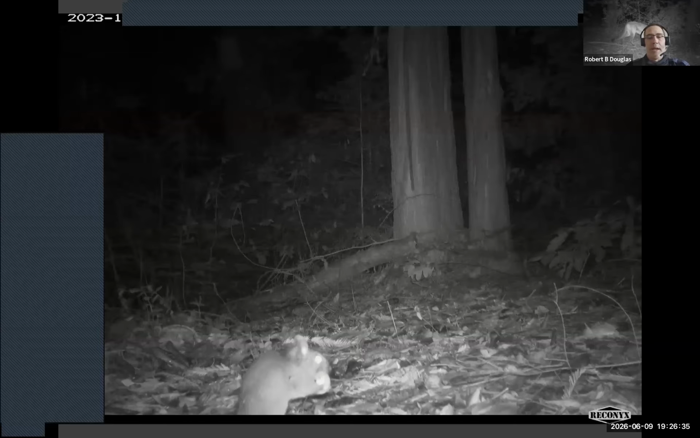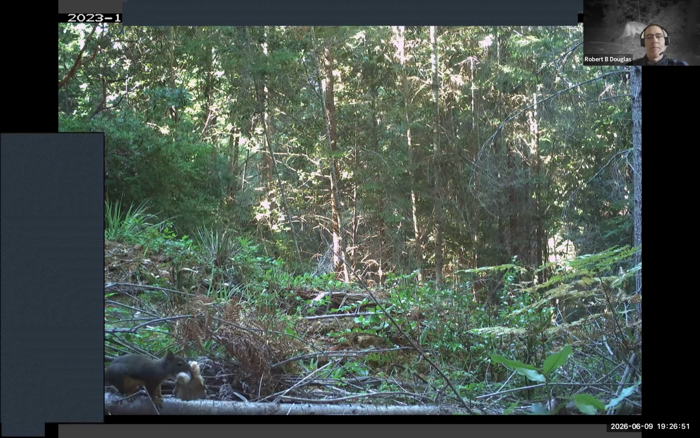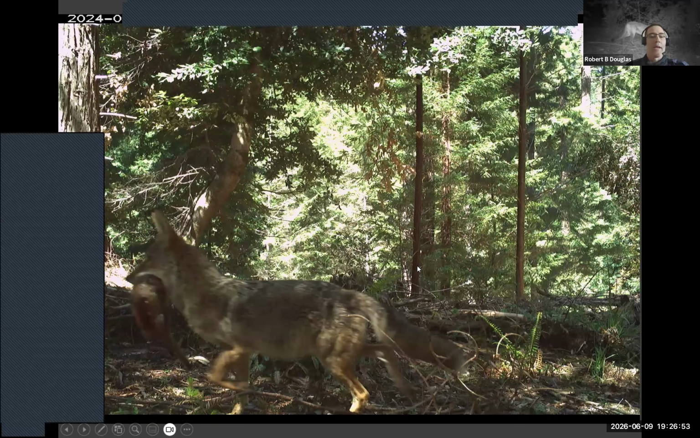And here's something that might seem trivial. We all know that we have seed predators out here. We have a rodent with an acorn. And here's a Douglas squirrel with a mushroom, so a little mycophagy. And notice the date up here if you can see it. It's also 5/8. And this is a coyote with what appears to be a fresh newborn black-tailed deer. You can see the umbilicus on it.